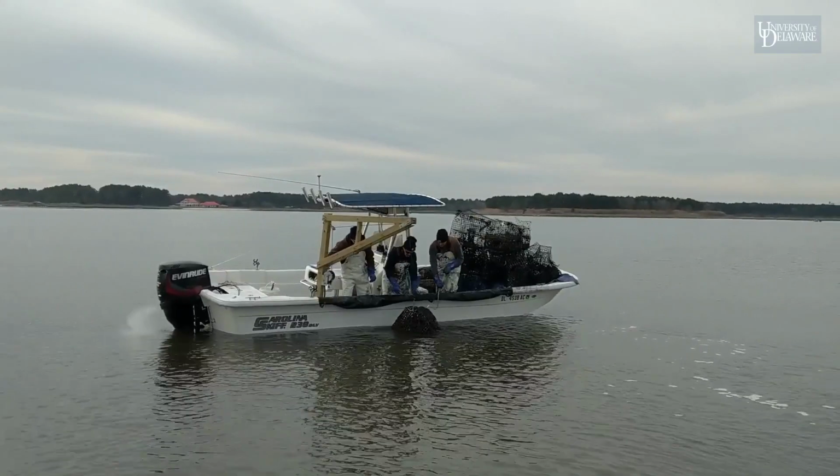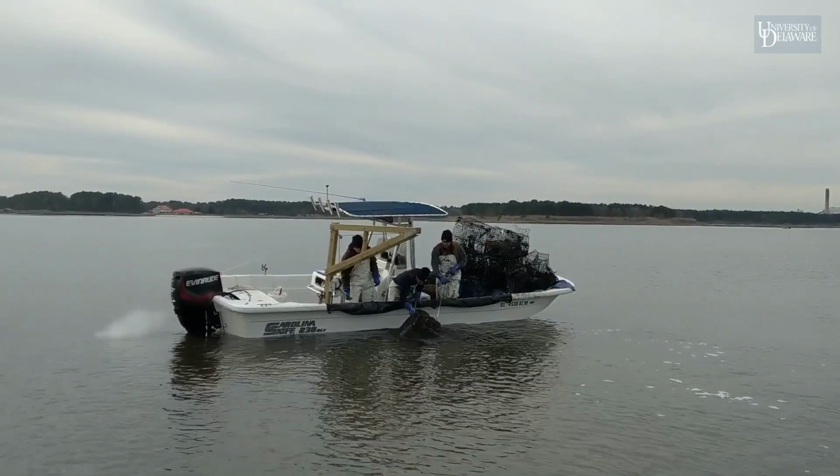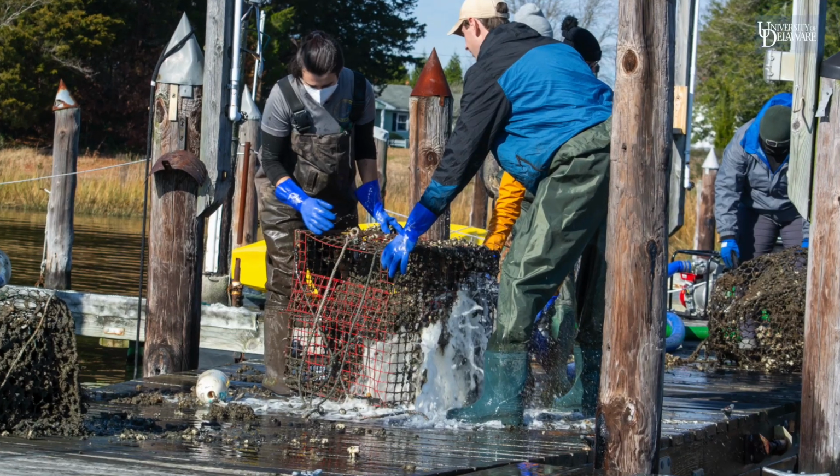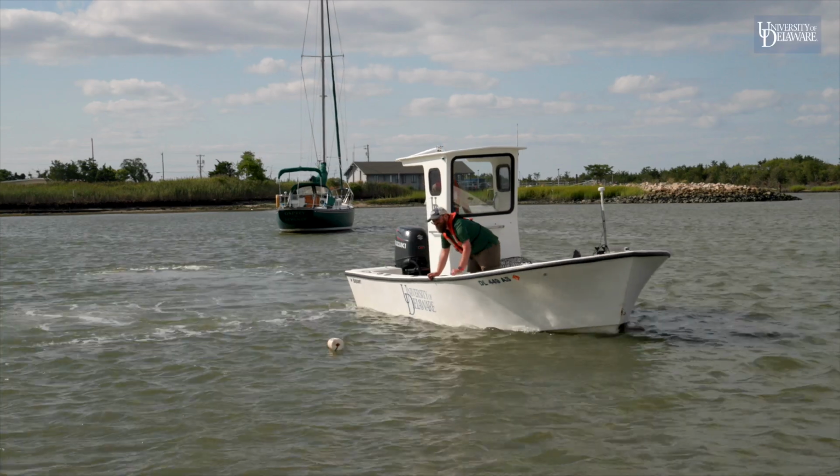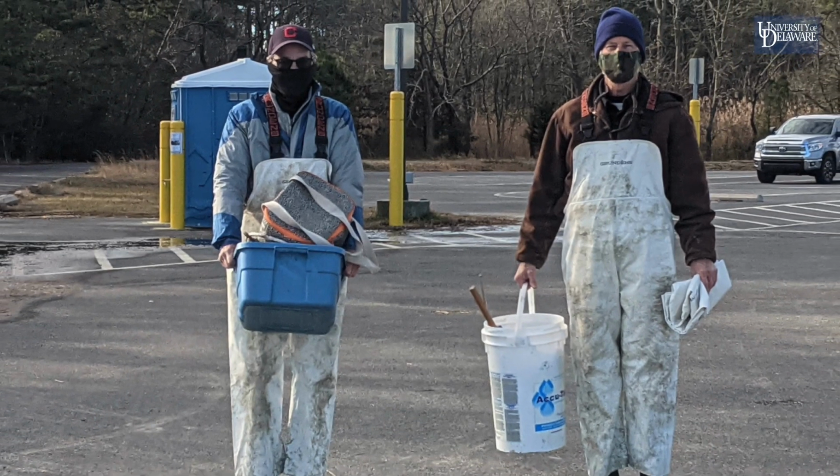Now, a quick safety reminder. These pots are heavy, muddy, and not exactly easy to work with. You'll want to gear up with grippy boots, gloves, waterproof clothing, and a comfy life vest to keep yourself safe and dry. Well, as dry as you can get with this work. But safety first, style second. But hey, who says you can't look good while doing it?